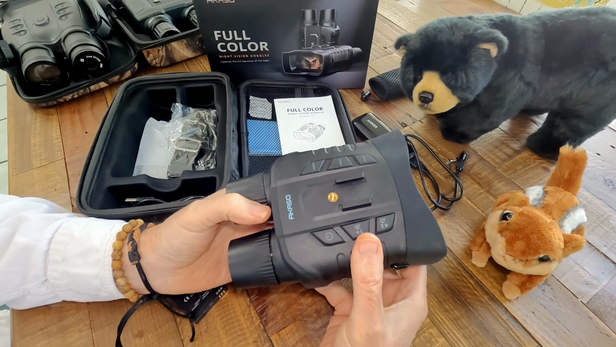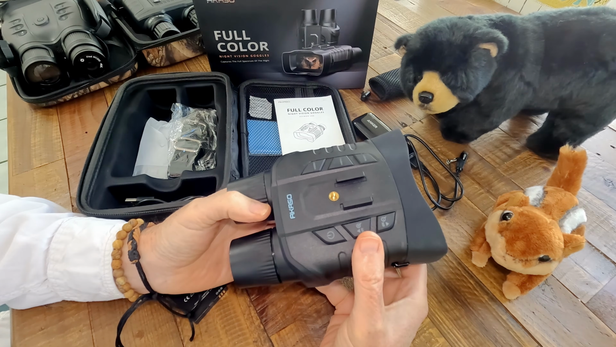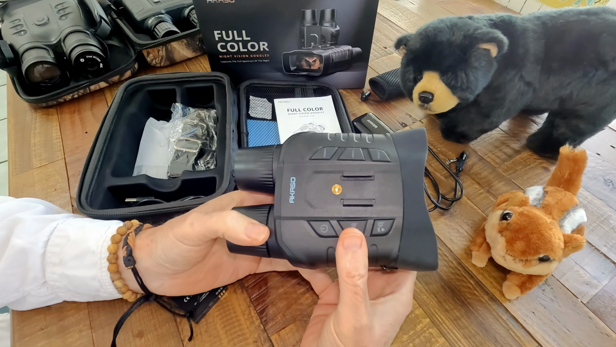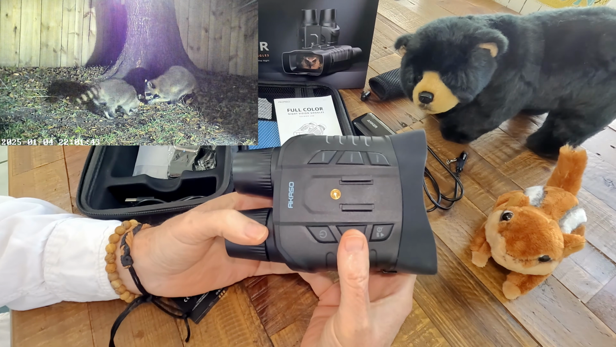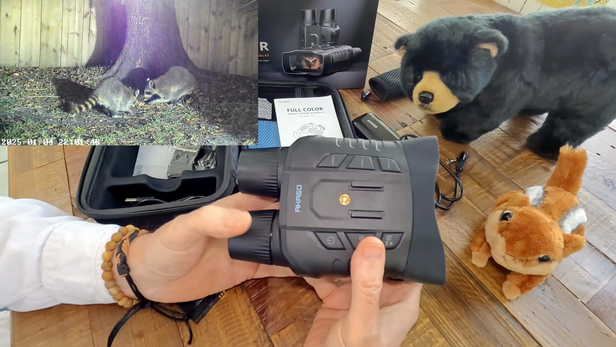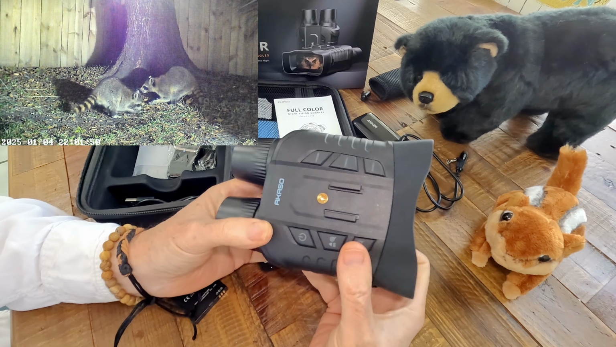I've been having fun testing out the new AKASO Seemor 200 night vision goggles with full color capability. I tested a lot of night vision goggles, high end to low end, and you kind of get what you pay for. The low end ones are pretty cheap and you see them all over the place, and they're not that great. But the AKASO fits a really nice niche.